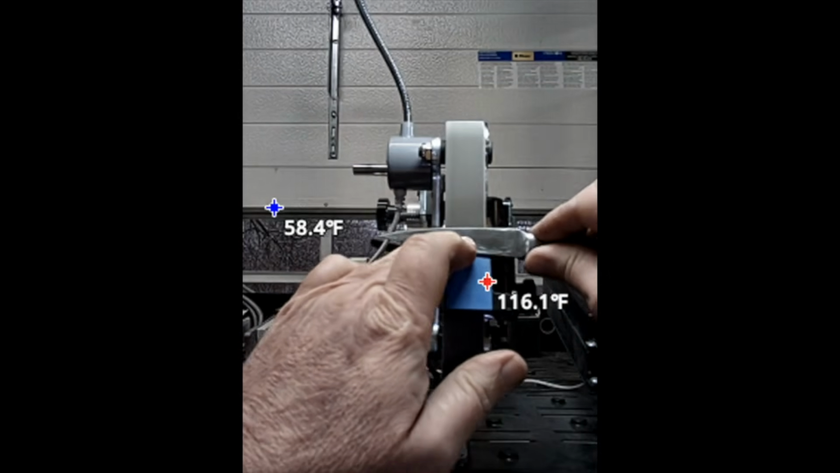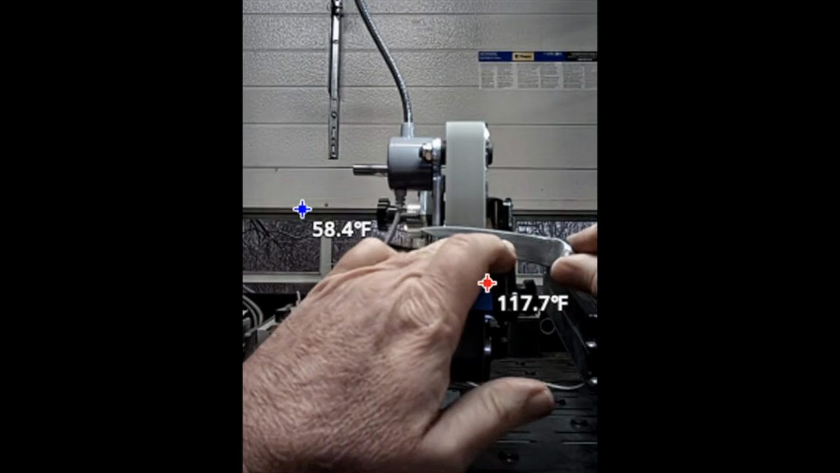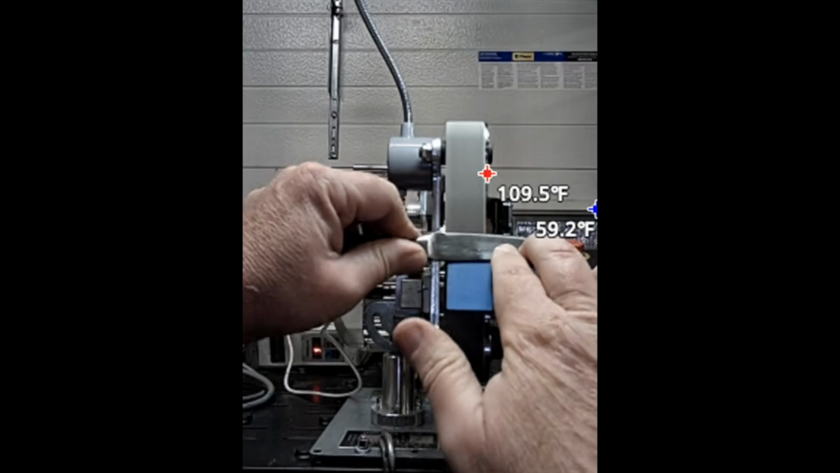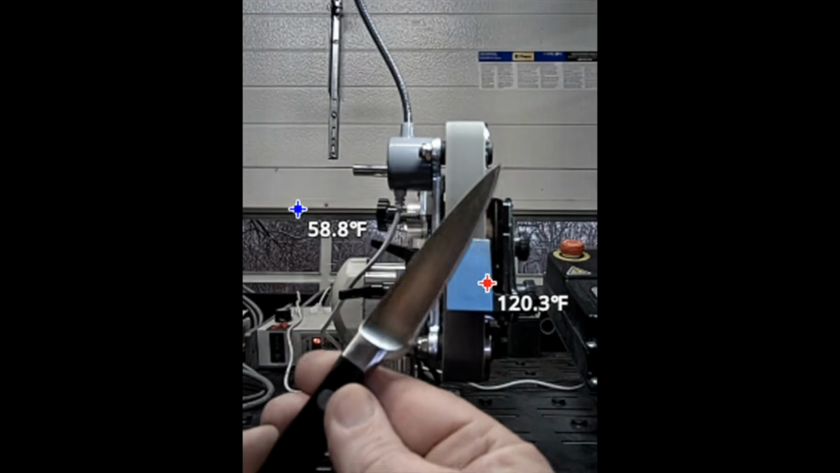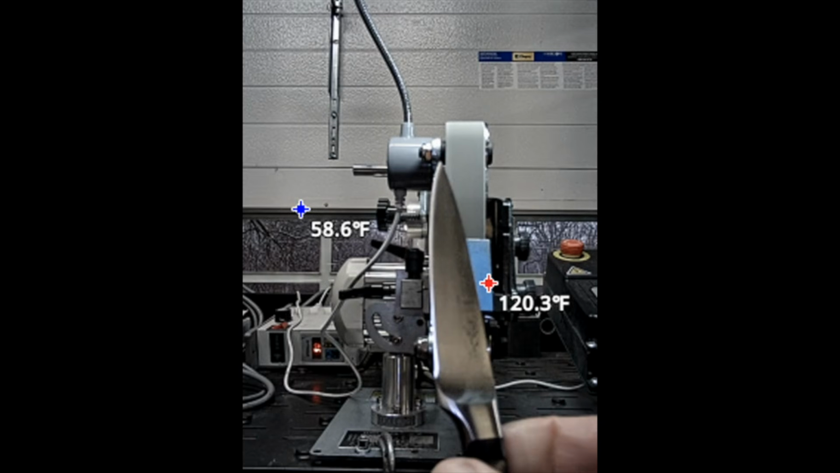Definitely not any temperatures that are going to cause any kind of tempering problems at all. And again, we're seeing higher temperatures from the bearings on the machine than we are from any of the sharpening. No problems there. Everything looks good.